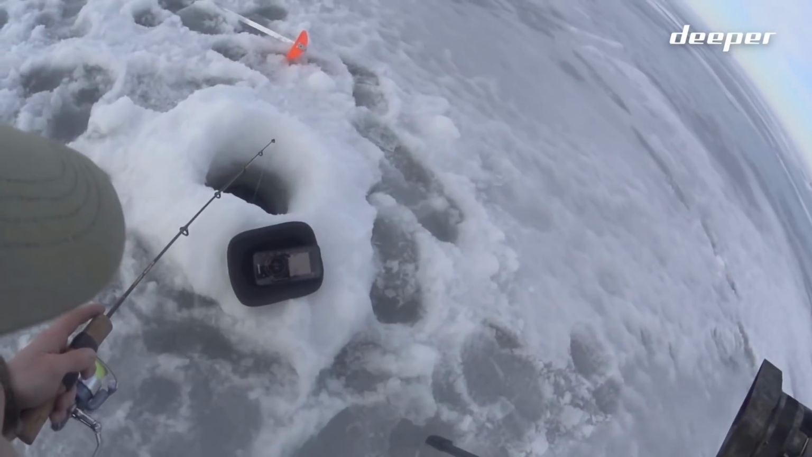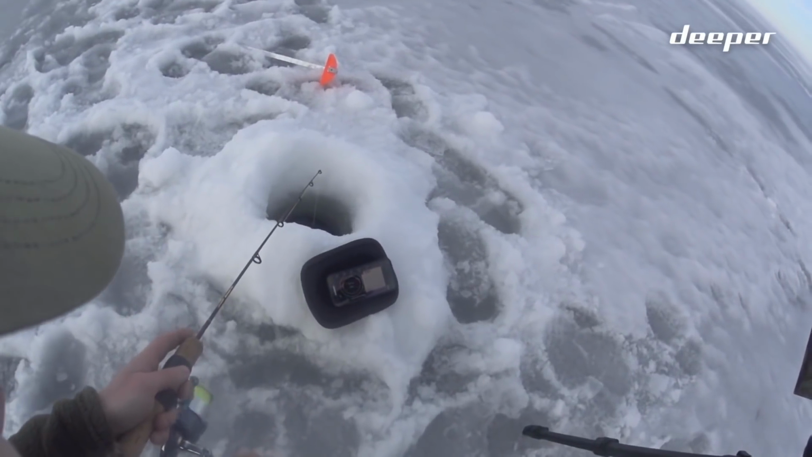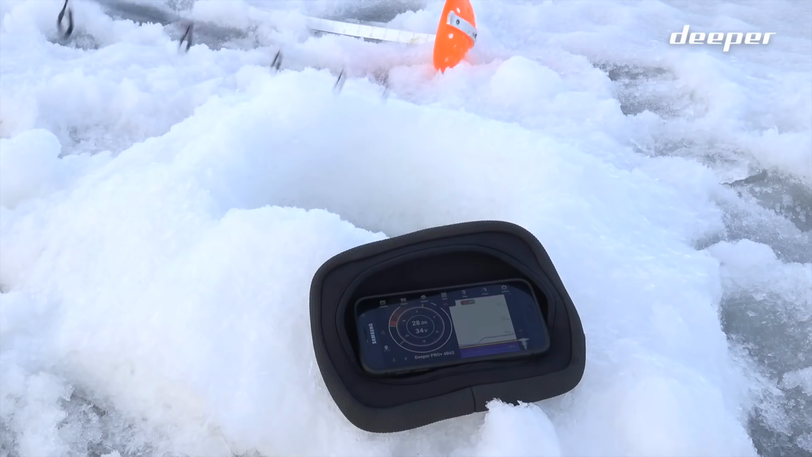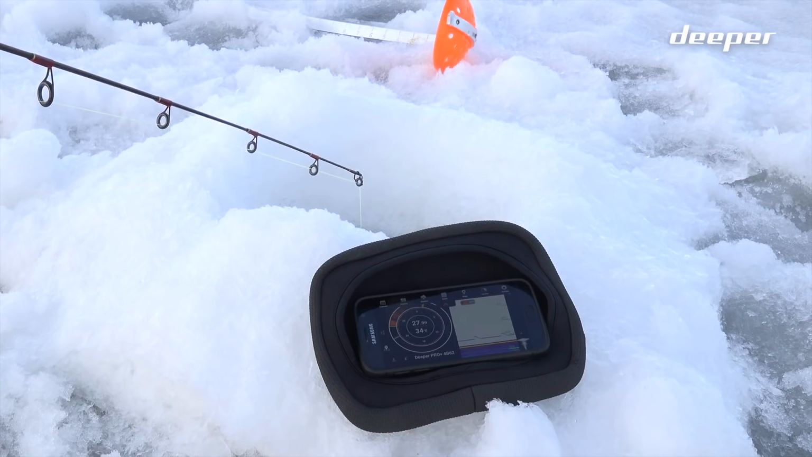One of the benefits of Wi-Fi over Bluetooth is that there should be less lag, which is very important for vertical fishing. When I tested the original Deeper with Bluetooth, I roughly measured that the signal delay was half of a second. Using the same test going frame by frame in video, the signal delay with the Pro Plus appears to be 0.3 of a second. Definitely a welcomed improvement for hard water anglers.